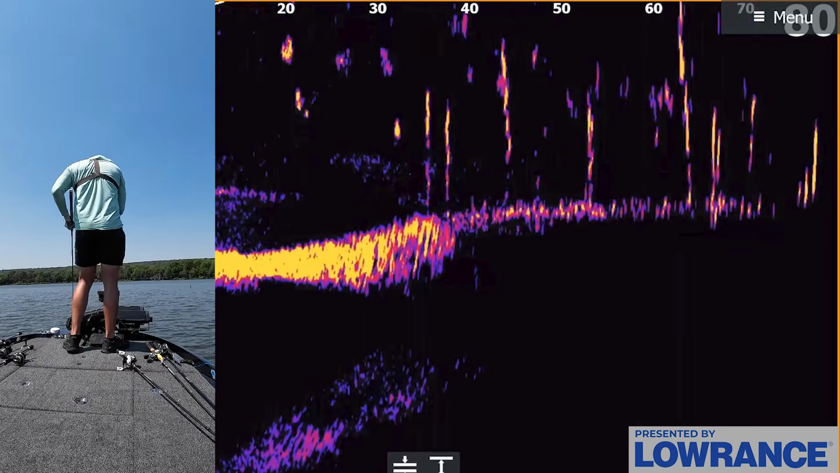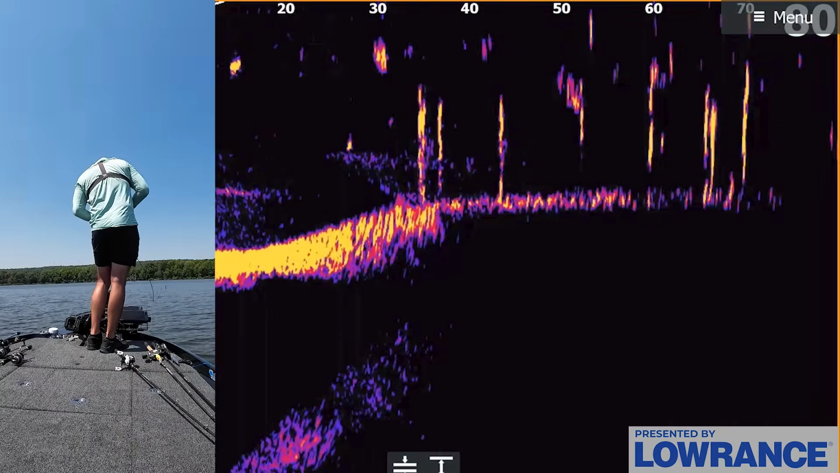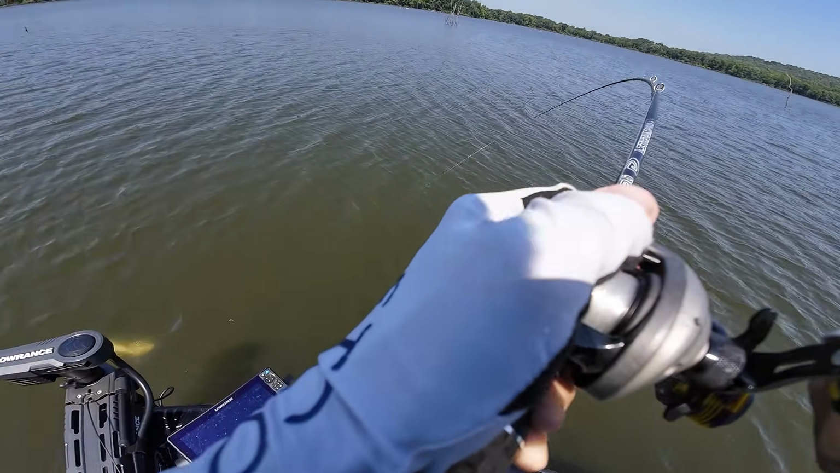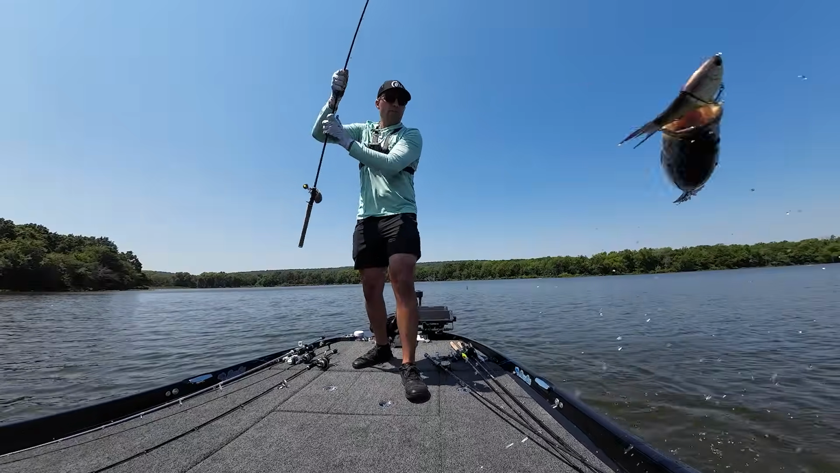Come on, fish. Come on. Come on. Got him. There we go. Another good one on the glide. Finally got around this deal again. Found one sitting higher in the water column. And he cracked it again. Another good one on the glide.